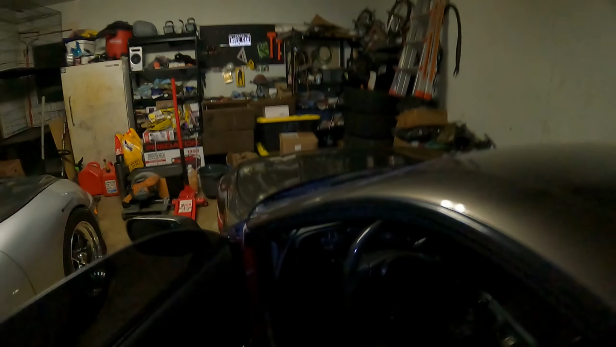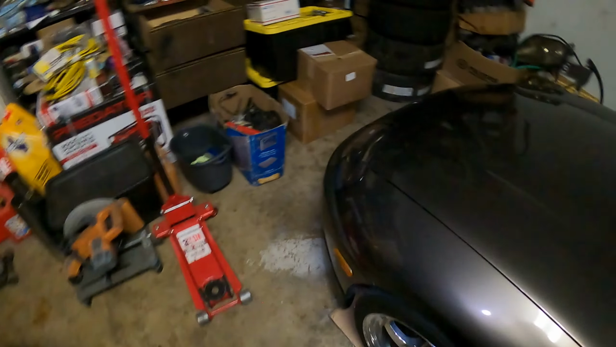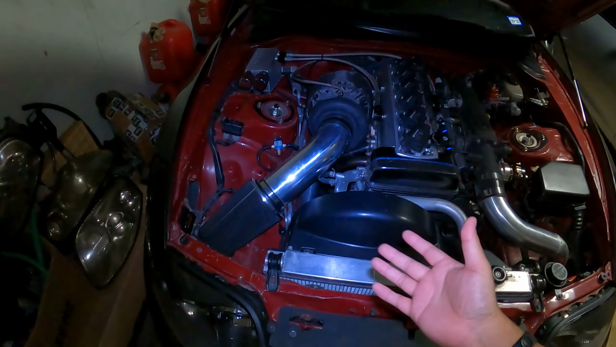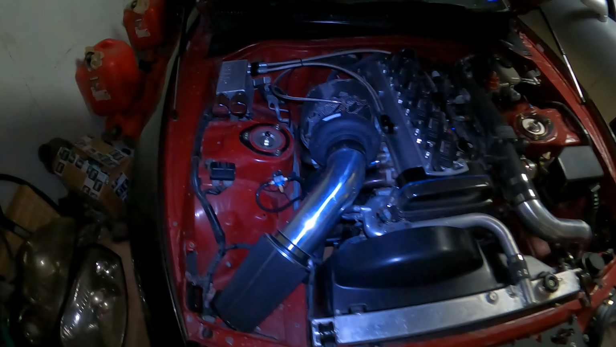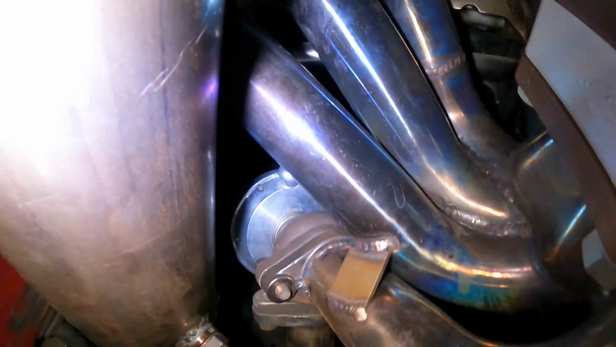And there she is, all nice and clean. I actually had the opportunity to wash it a few days ago, so it looks very nice. But I've had to change a few things. That spring that I put on there, with the whole boost creep issue, it was pretty bad. The car is tuned at 30 pounds of boost, so I'm not too concerned about it running that high boost pressure, but I want to be able to run lower pressure if I really wanted to. So there's the wastegate down there. You guys can see it.